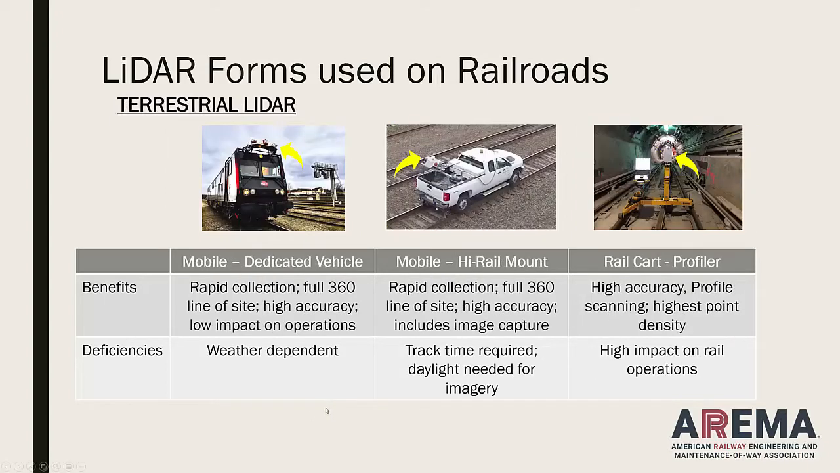So the terrestrial version of this technology is slightly different. This is where you're actually down on the ground. These are going to be rail mounted, either in a dedicated sense in this first image, which is from the French railroad, and then you have a mobile application with a high rail mount. So you've got this fixed equipment that's very similar to the mobile unit.